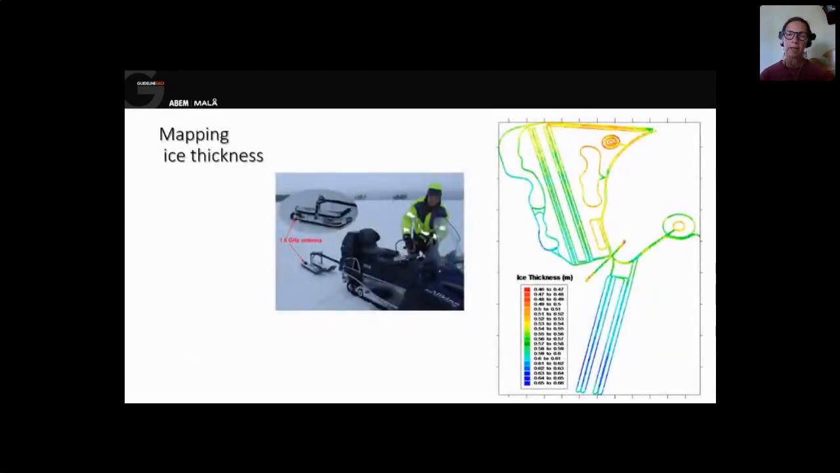Mapping ice is perfect if you have a test site for new cars, plenty of those up in North Sweden. Before you let your expensive cars out on the ice, you need to know the thickness of the ice. Of course, otherwise those cars will take a swim.